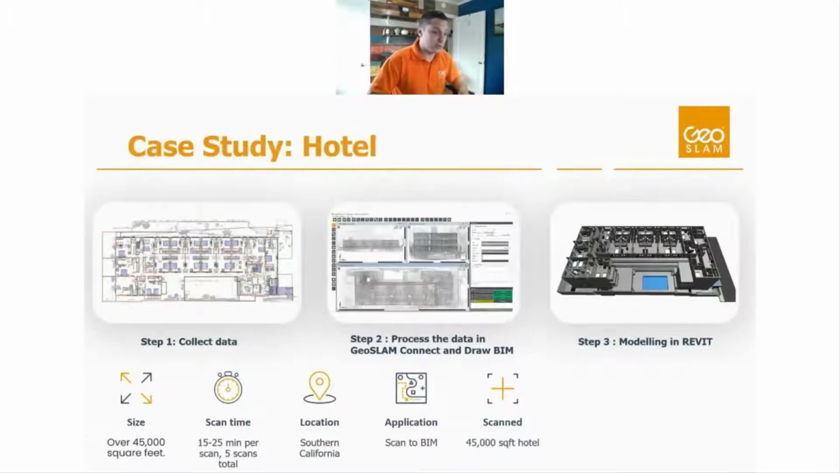There are some third-party tools that do what we call feature extraction, automated feature extraction, so pulling walls, doors, windows, things like that from the scan data, and we integrate with them. But the closest that we have is sort of a semi-automatic feature extraction with our Draw BIM platform. But bang for your buck, it's a really good tool to use.